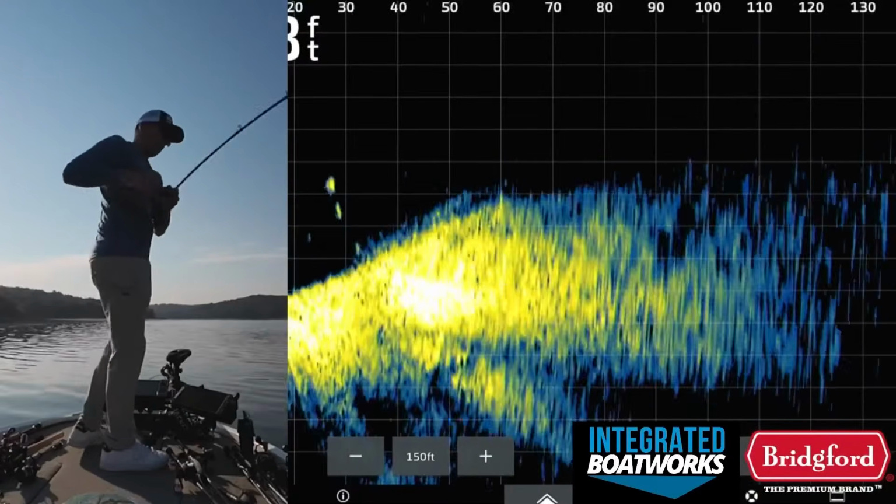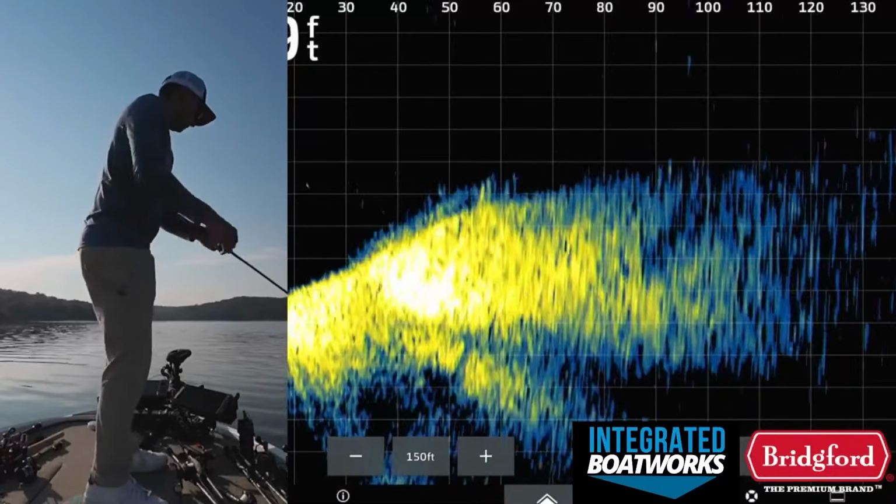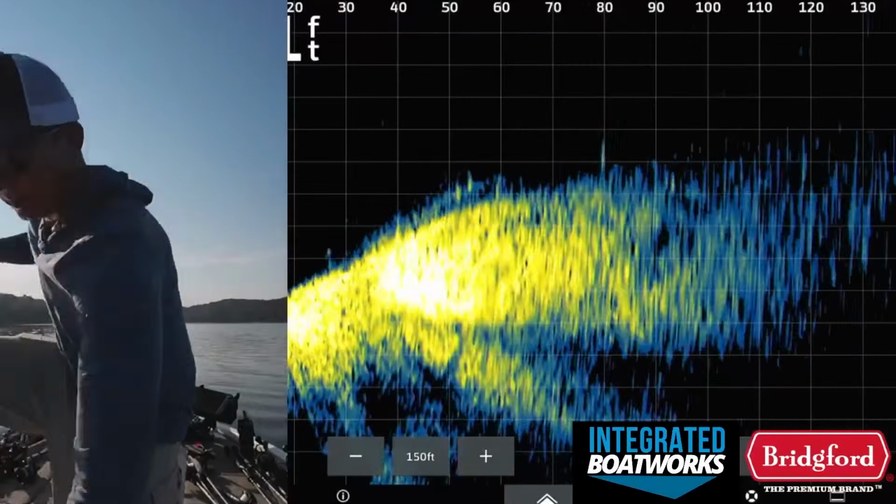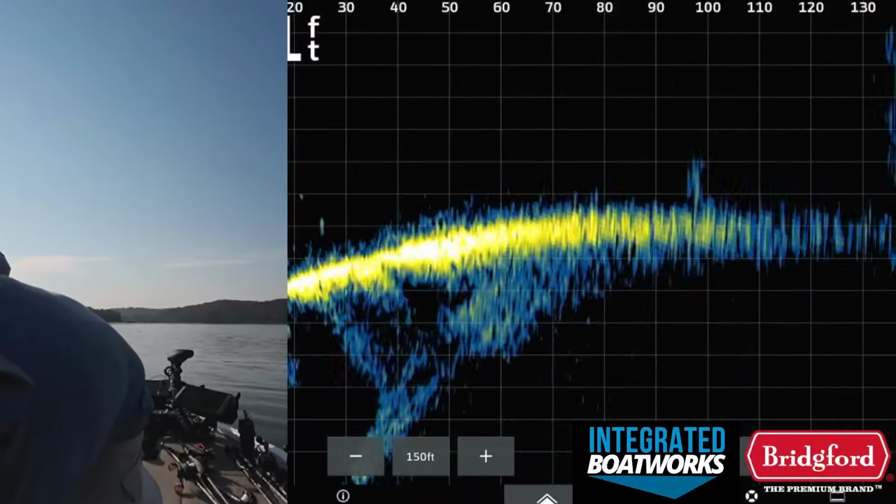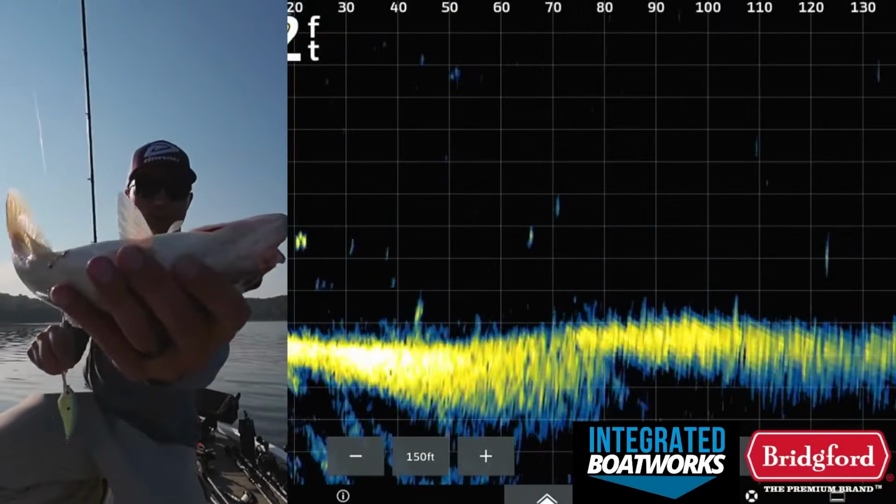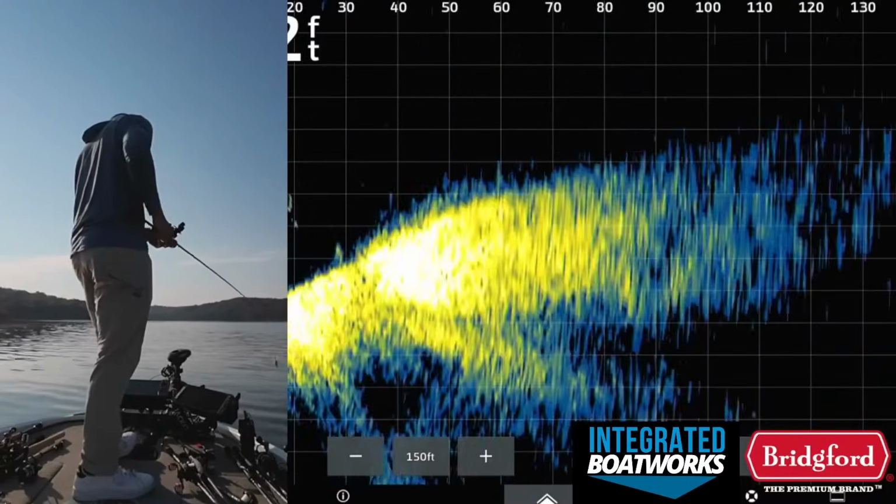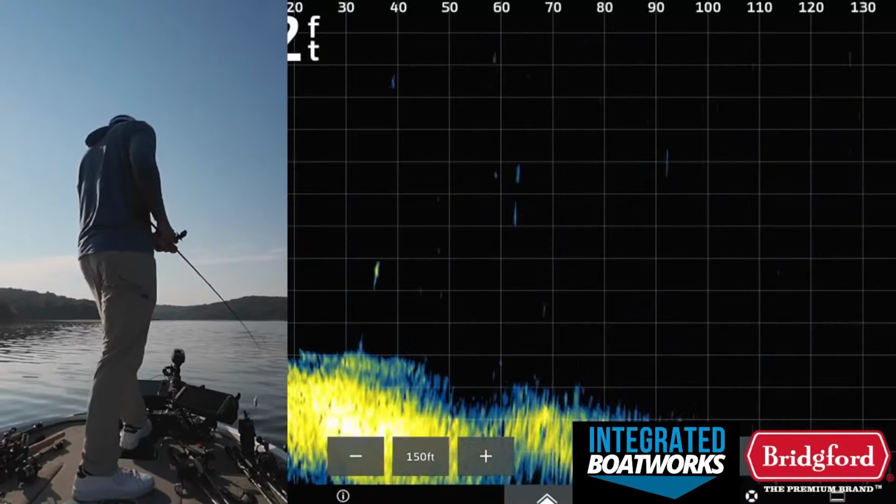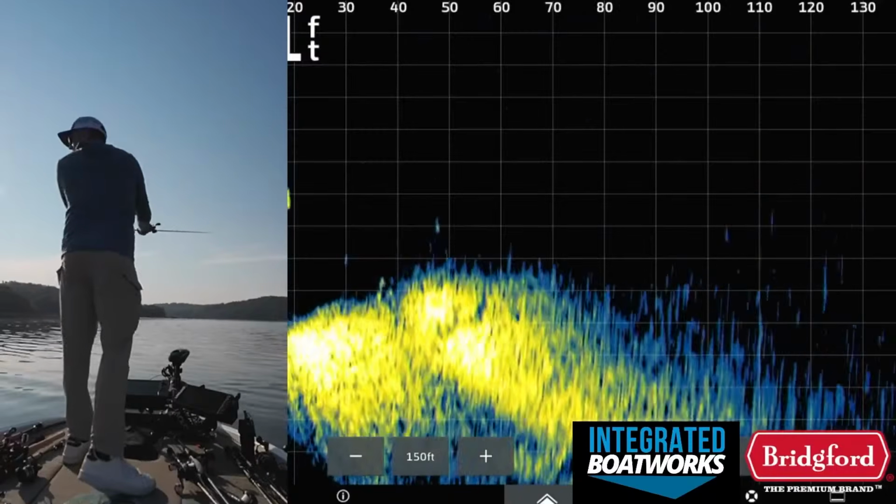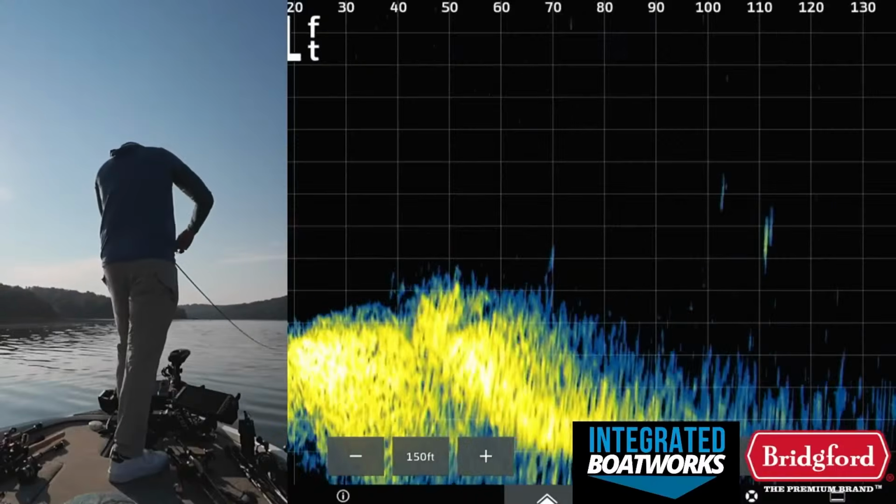Is that a fish? There we go. Oh, little guy. Just a little spotted bass. That's why they weren't eating the TUSH. They're this size. Just little small fish. I don't really want those small spotted bass to bite. Or I guess they're fine when we get them to bite, but we're not trying to catch the small spotted bass. We're trying to catch the better quality largemouth. So that's what we're dealing with.